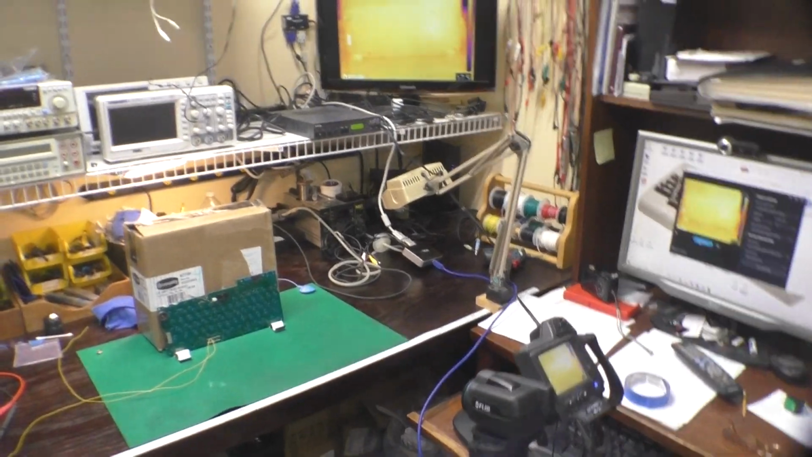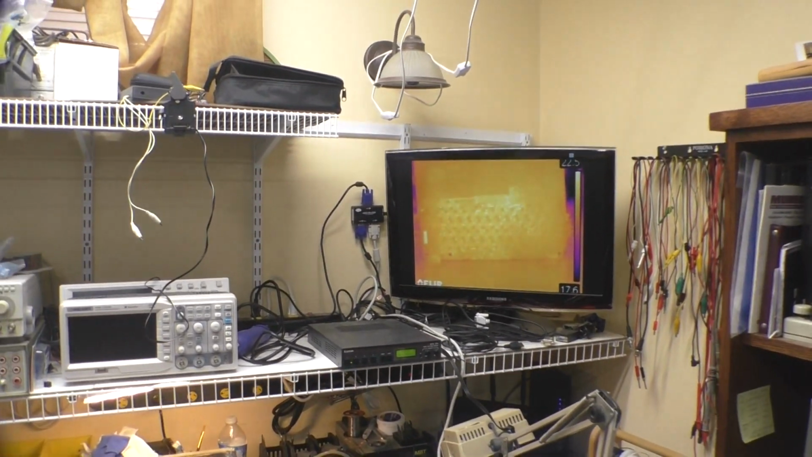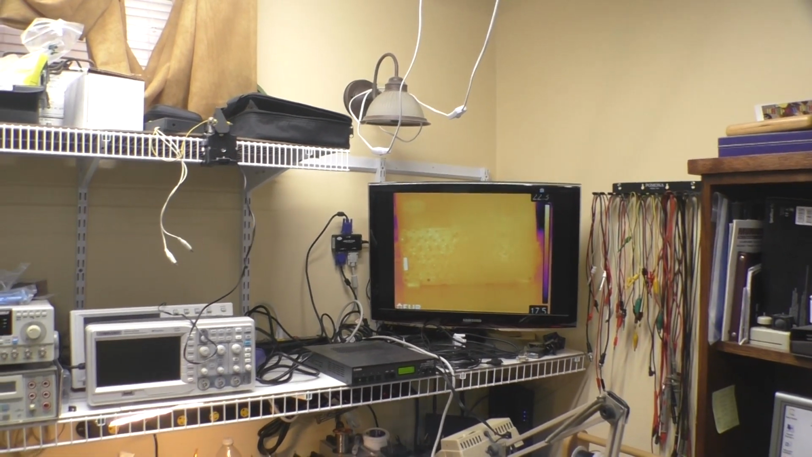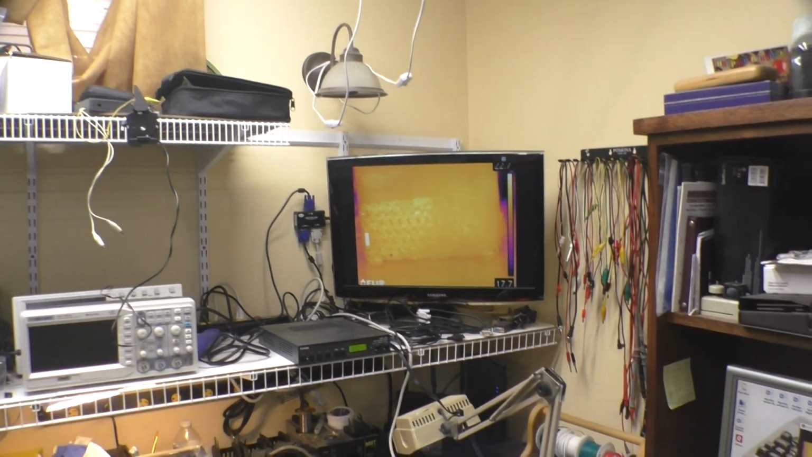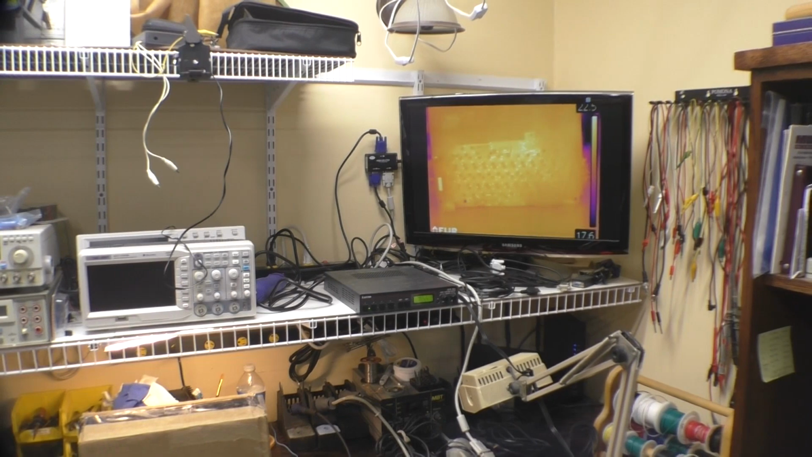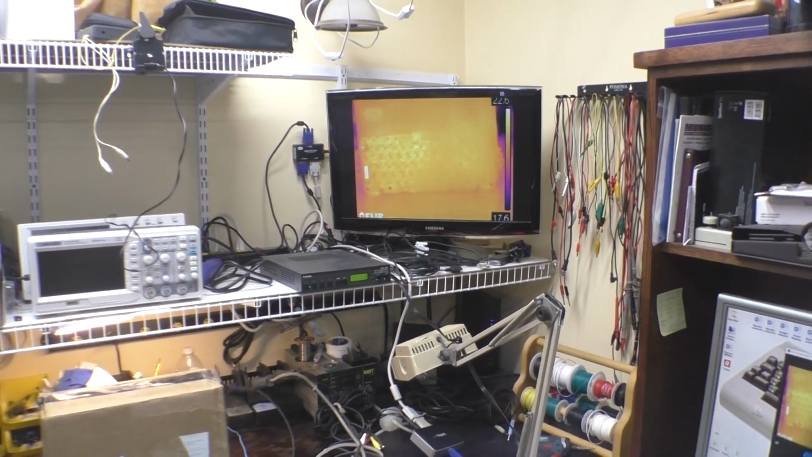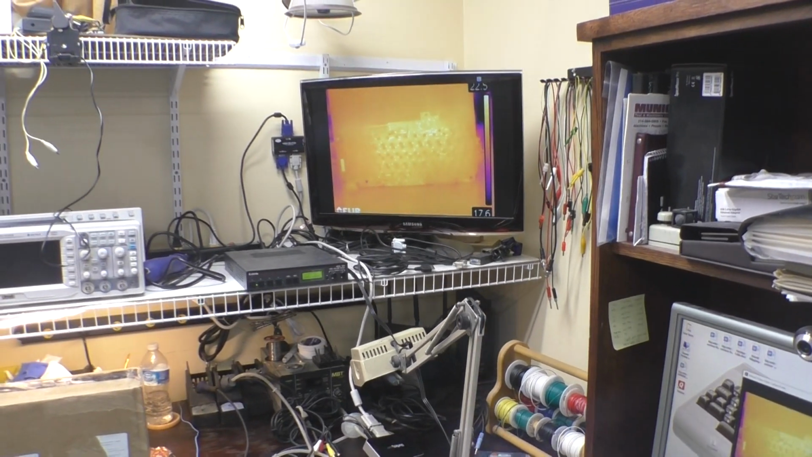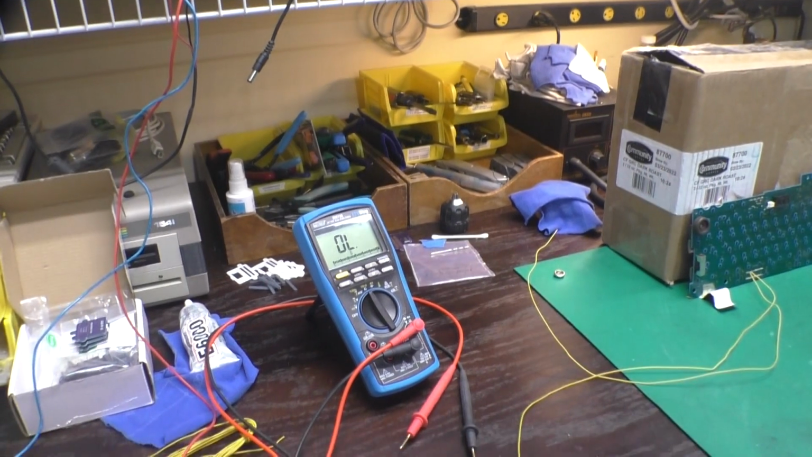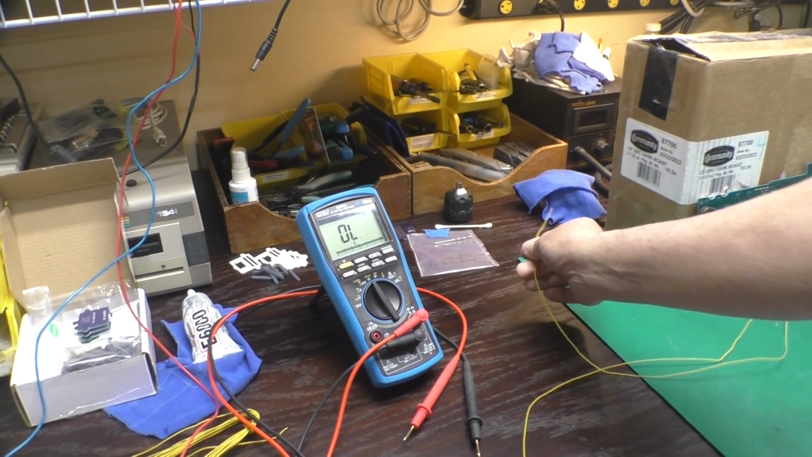And we should be sort of in focus. Now, you'll see this on the video capture. All I'm doing is moving about 1 meter away from the board. And there's enough of a thermal difference in the field of vision of the camera that it's seeing it. That's kind of awesome.